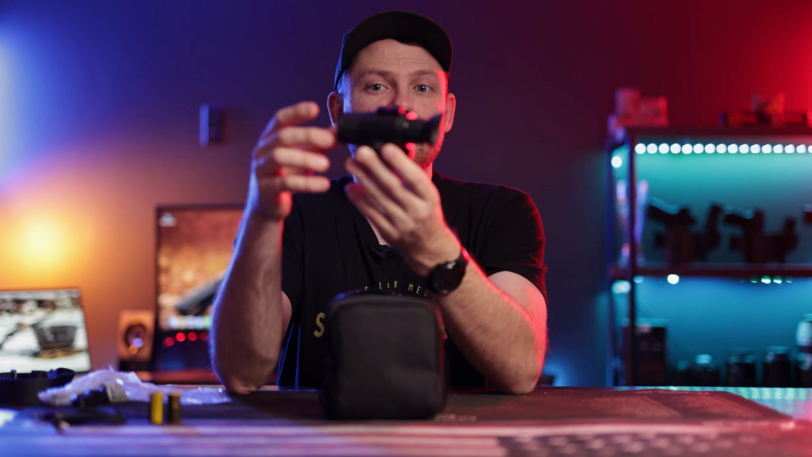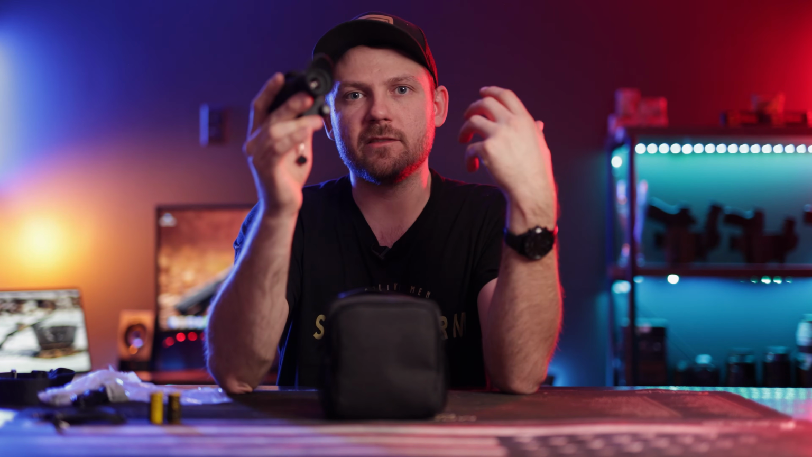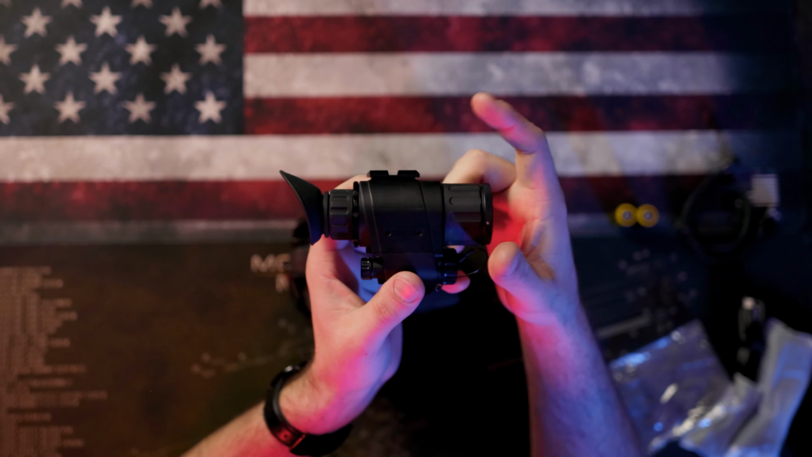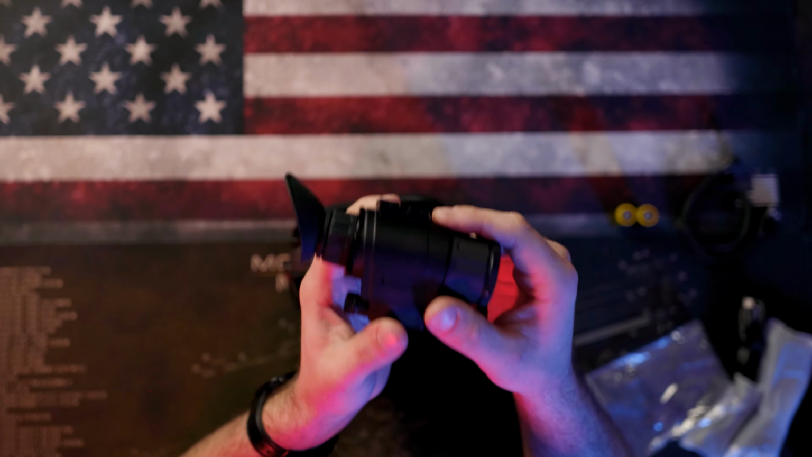So realistically, this is one of the most simple thermal monoculars that we've ever purchased because of the fact that it has only one button to operate and it is very user intuitive. On the top, you're going to see the mini rail, and so this would attach to different dovetail mounts, different accessories if you are going to helmet mount this particular unit.